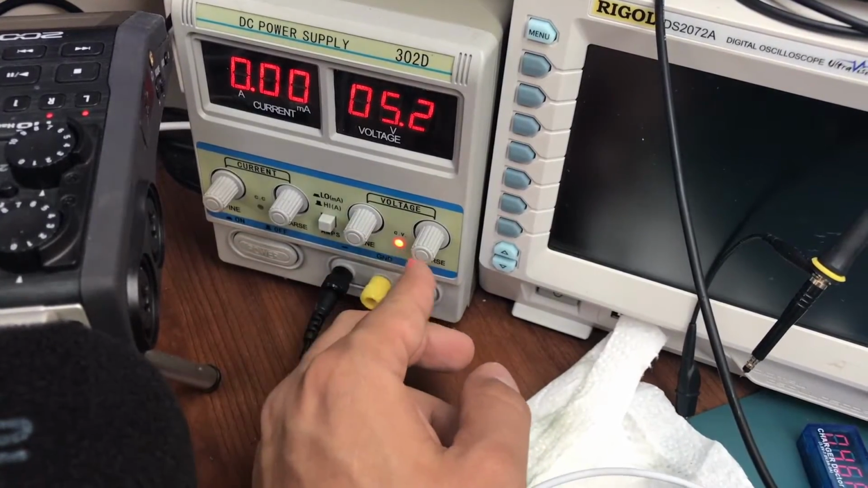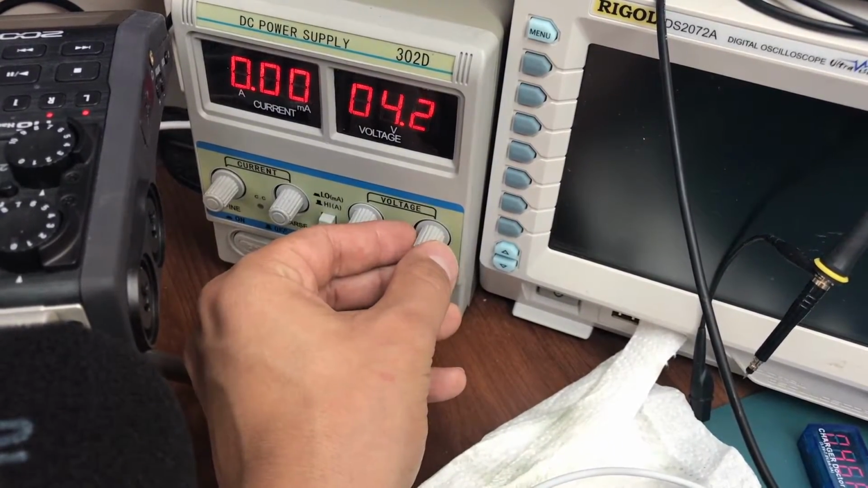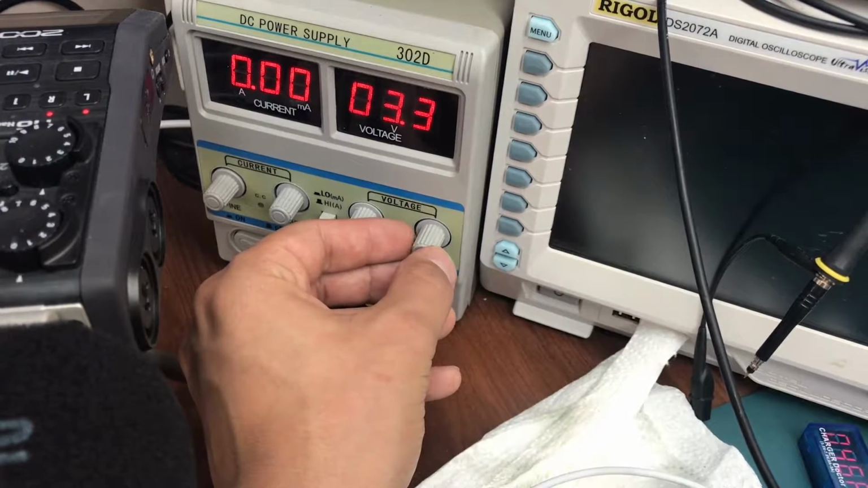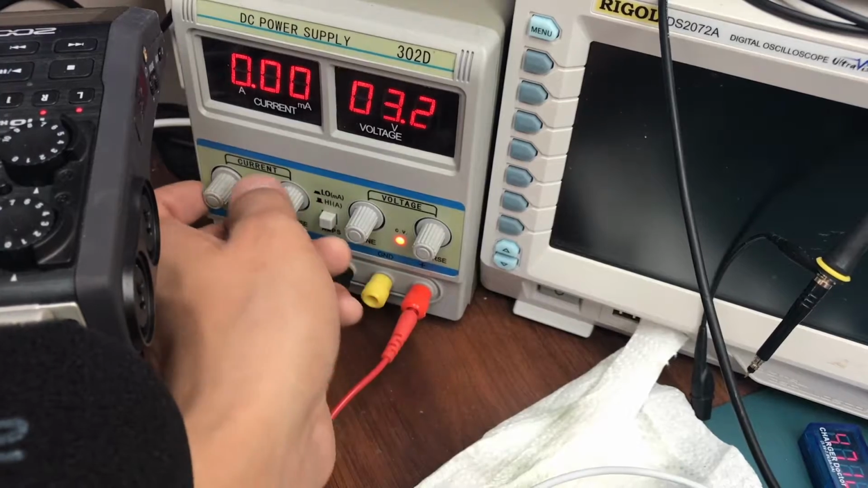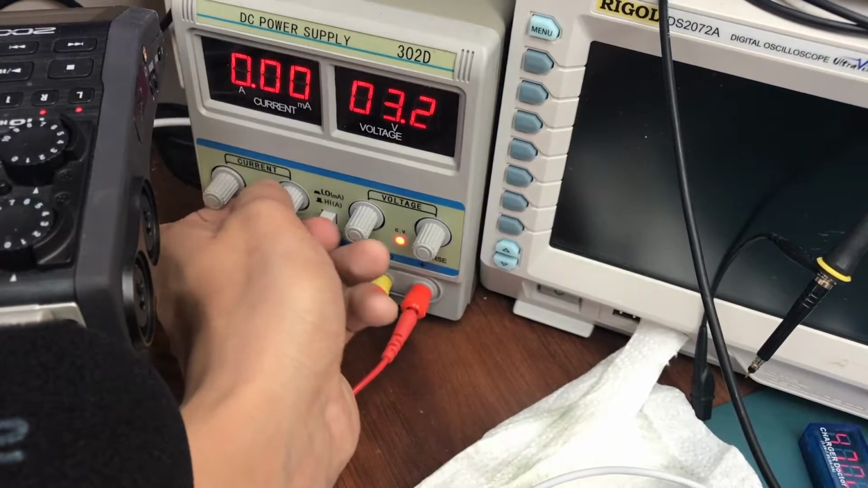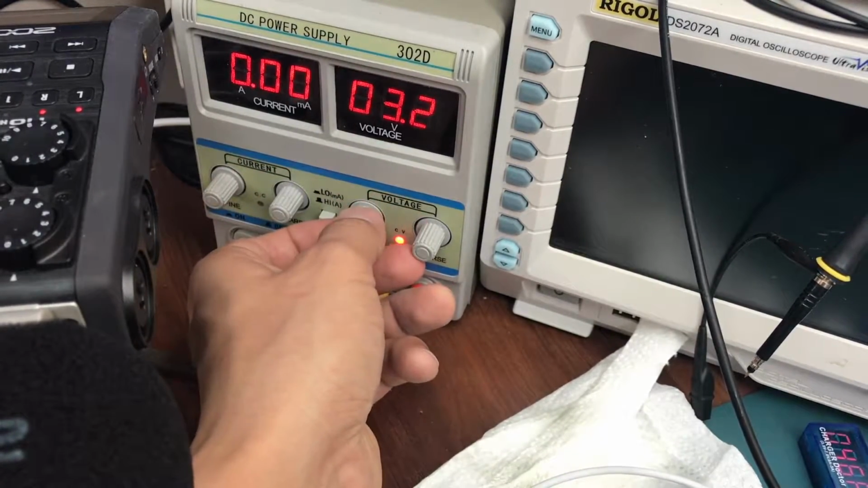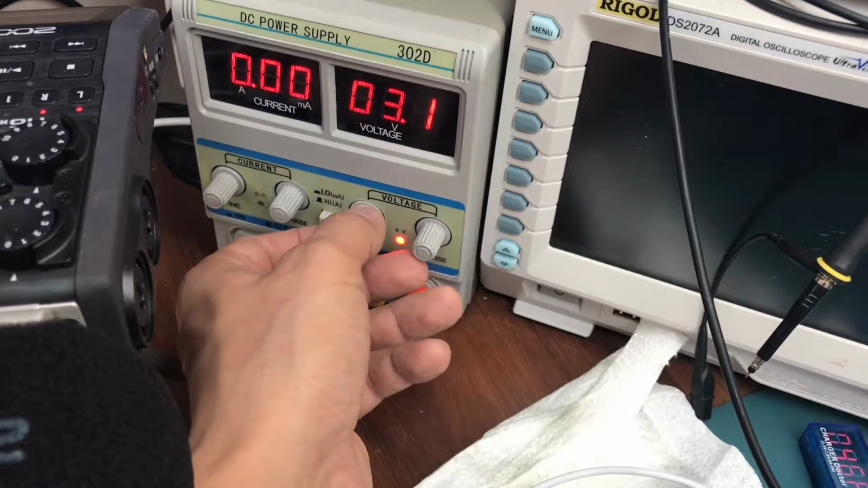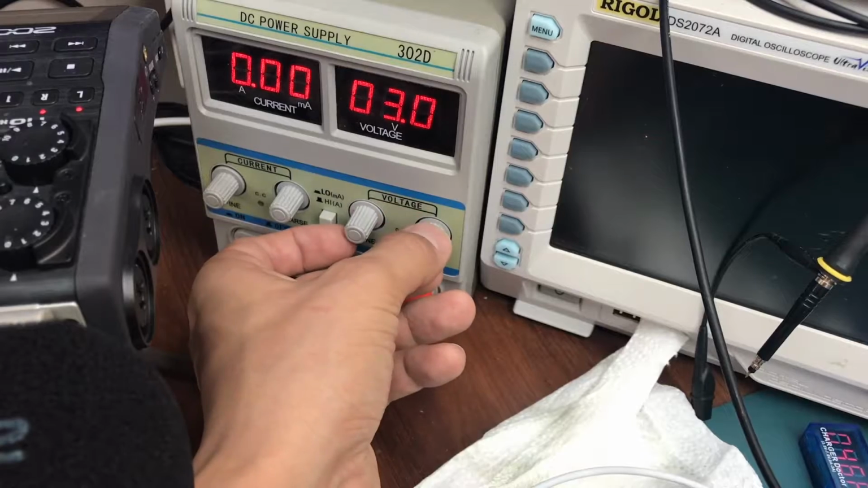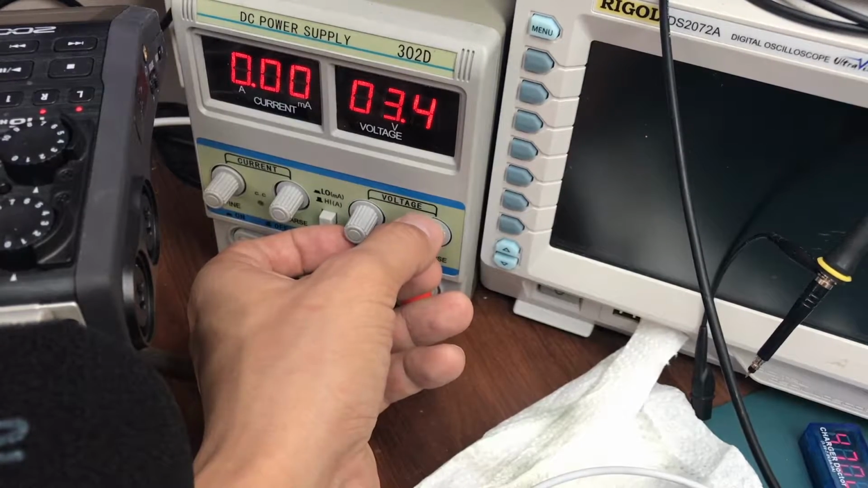It has the fine adjustment and coarse adjustment, like basically general, and then you can fine tune it with this knob. Same for current. So the current is set to max, and you can put like 3 volts or something to begin with.